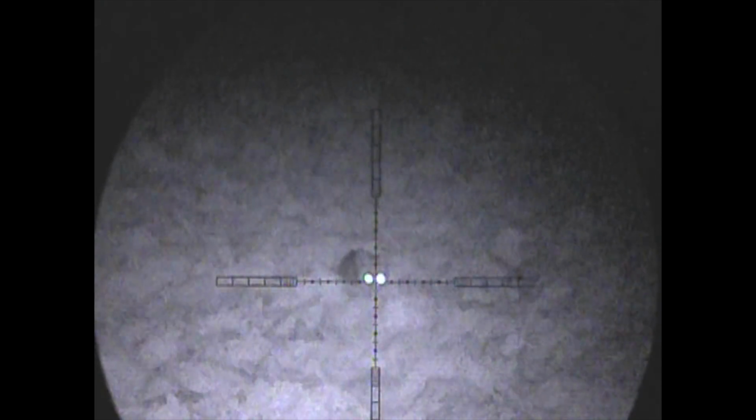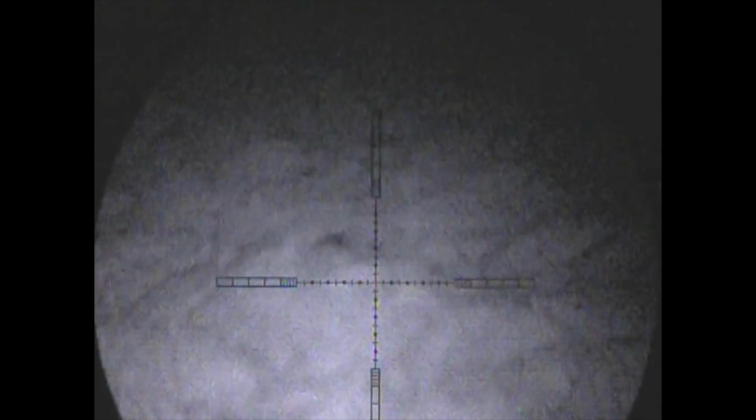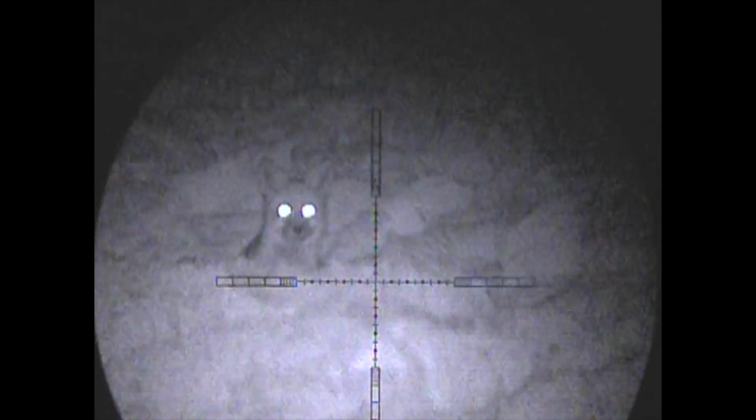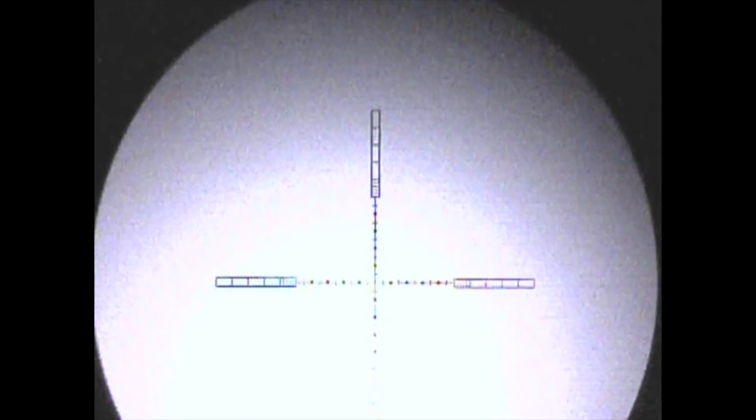I'd been calling in this field for a couple of minutes when I was about to pack up, and I flicked the lamp over as I often do before I put the gun away, and I noticed a set of eyes walking through the cabbages. This one came into a nice 70 yards. Job's a good one.